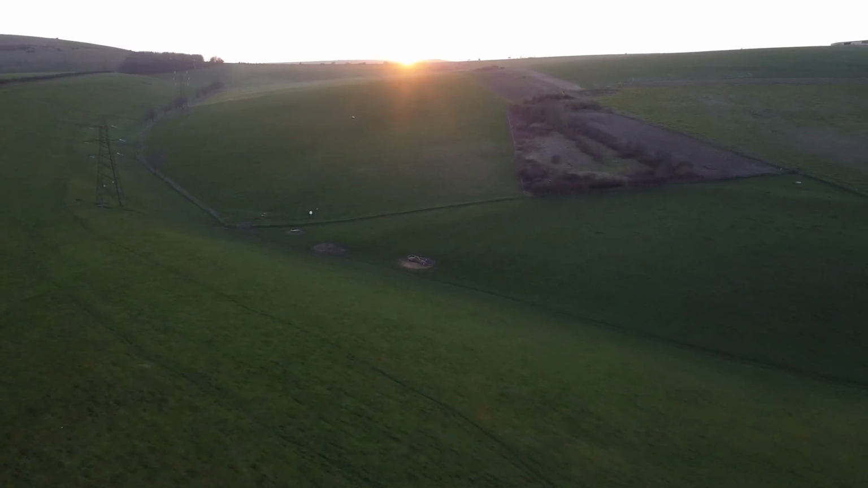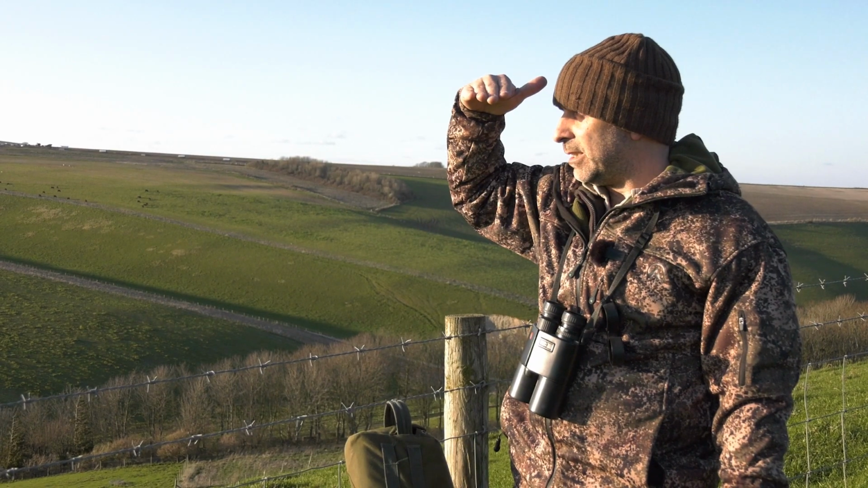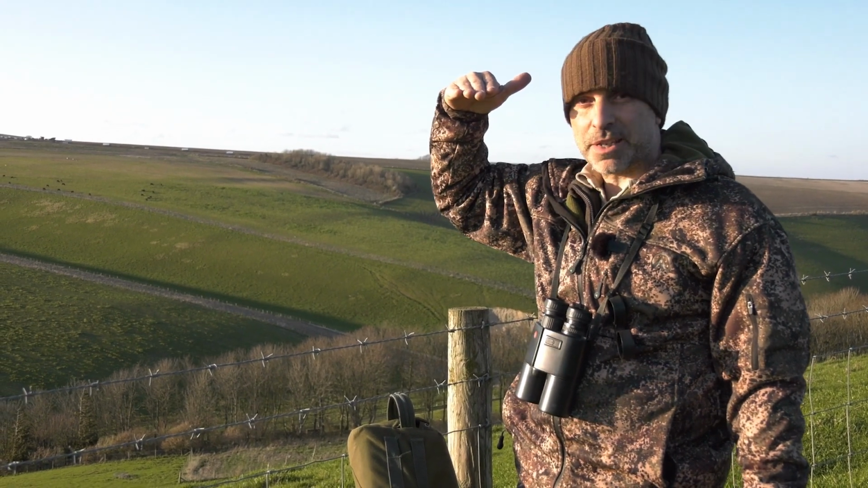So yeah, I think what we'll do is we'll set up somewhere along here where we can get a good view out across there, and see what comes out at dusk.